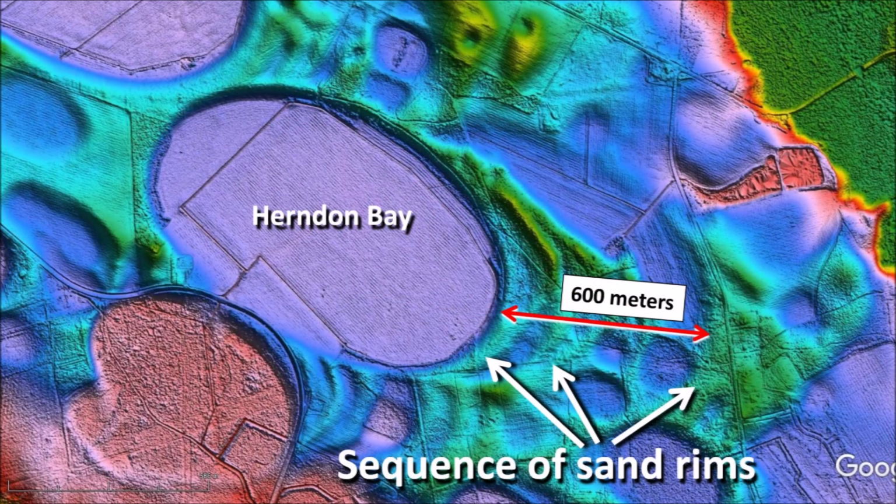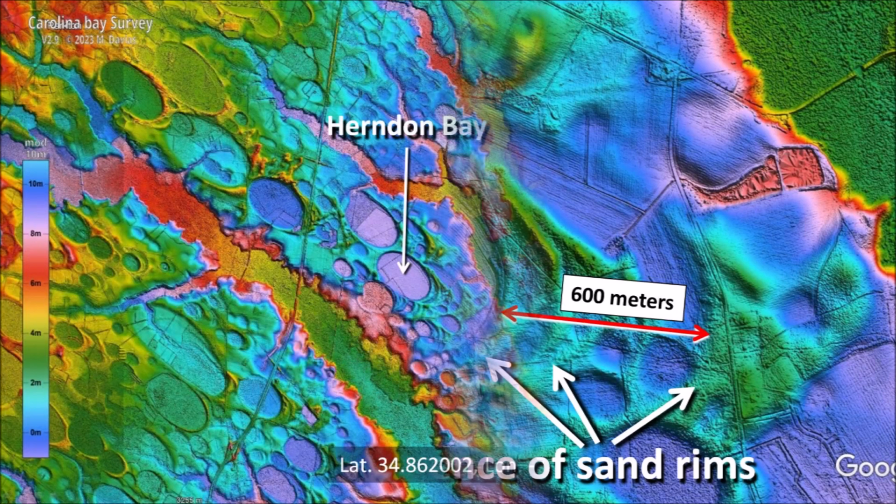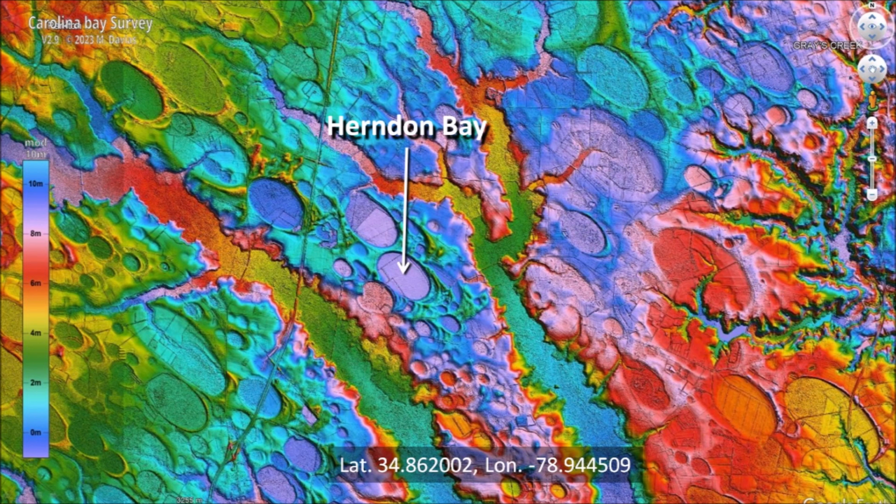This LiDAR image shows Herndon Bay and the sequence of sand rims which, according to the authors, were deposited from 37 to 27,000 years ago. This image shows Herndon Bay and the surrounding area. We have to ask, if Herndon Bay was able to move 600 meters in 10,000 years, is there any evidence that other bays also migrated?